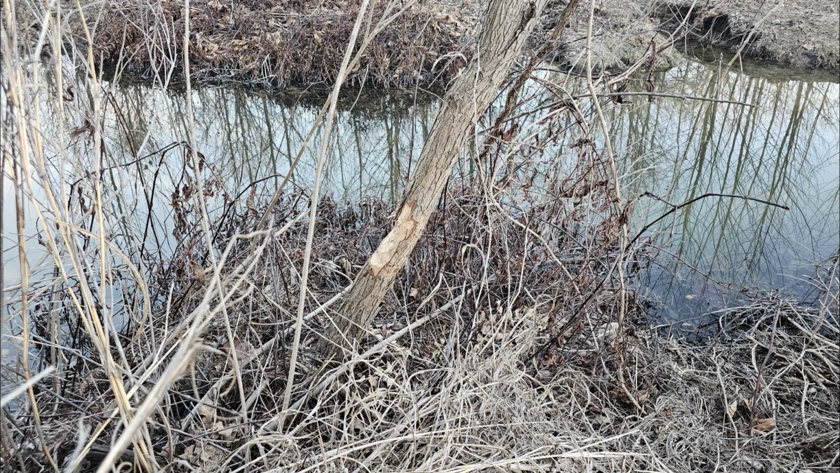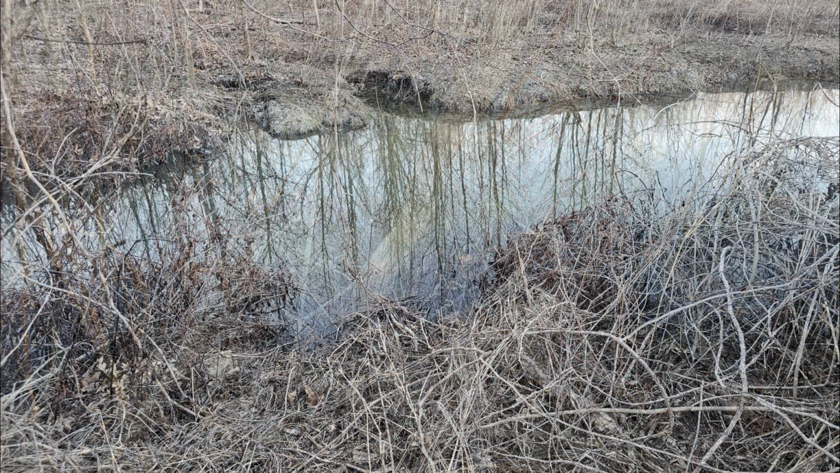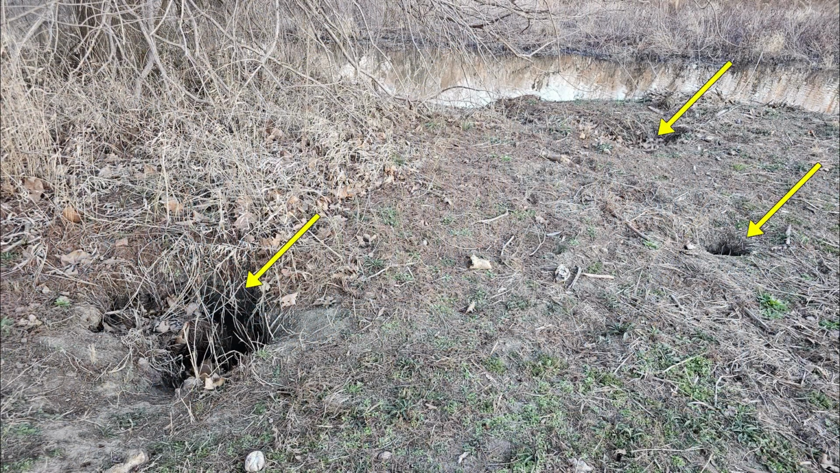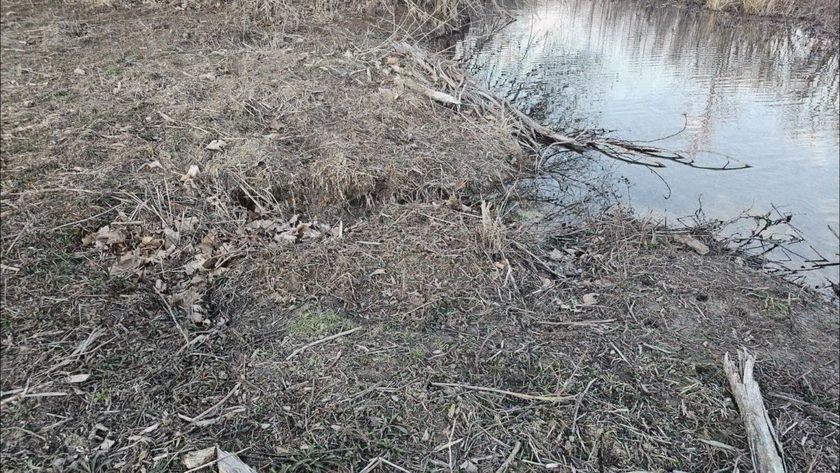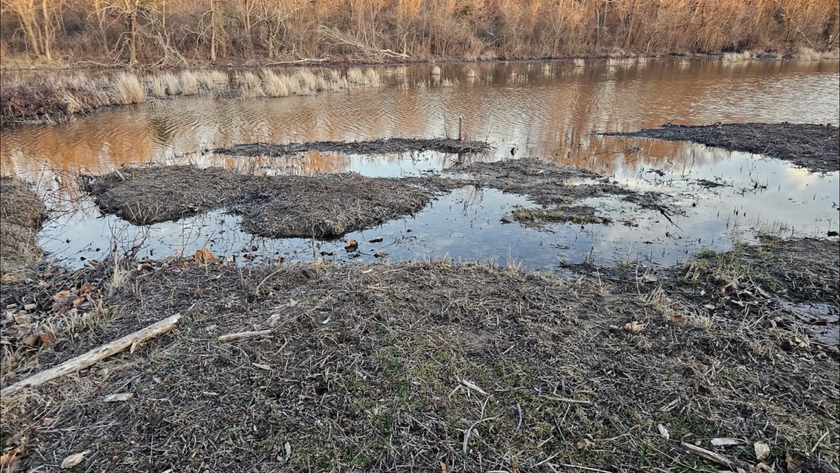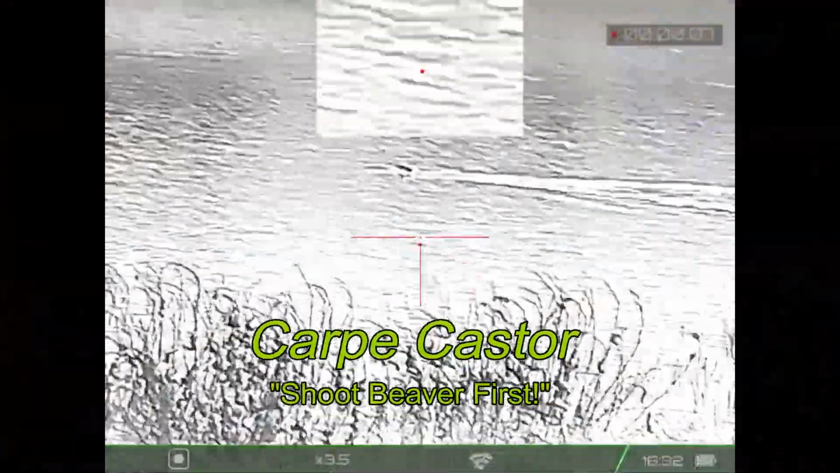Now I do get a lot of people that comment on me shooting beavers. They don't like that I shoot beavers. Well, the fact of the matter is beavers do a lot of damage, and if you're the landowner, you don't want to have these collapsed burrows next to your lake or in your dam, weakening your dam and making it impossible for you to drive near your lake, or you run the risk of sinking into some of the low areas. And I mean, look at this whole set of collapsed burrow systems. I mean, that is just amazing to me.